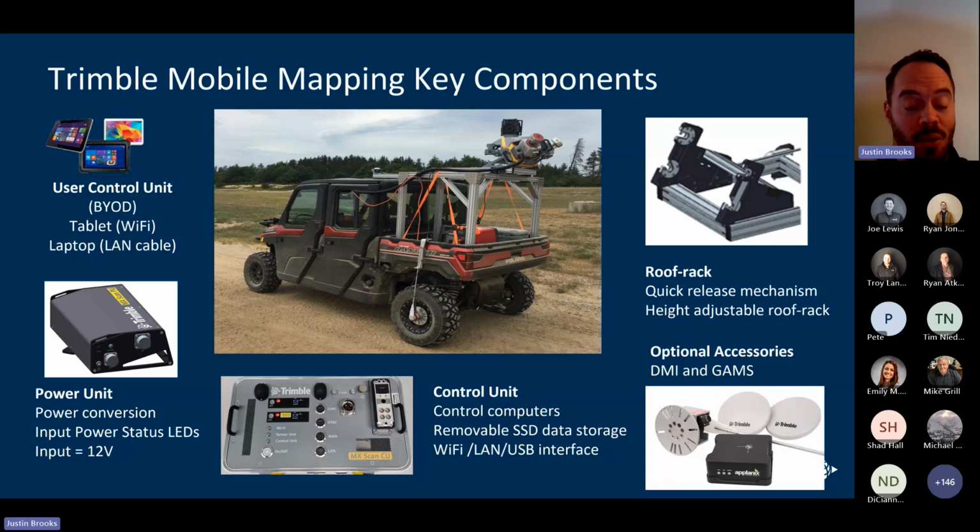But we're dealing with an incredible amount of data here, guys. So data management does become important when we're dealing with this much information. We do have a roof rack that is common between both the MX60 and the MX90.